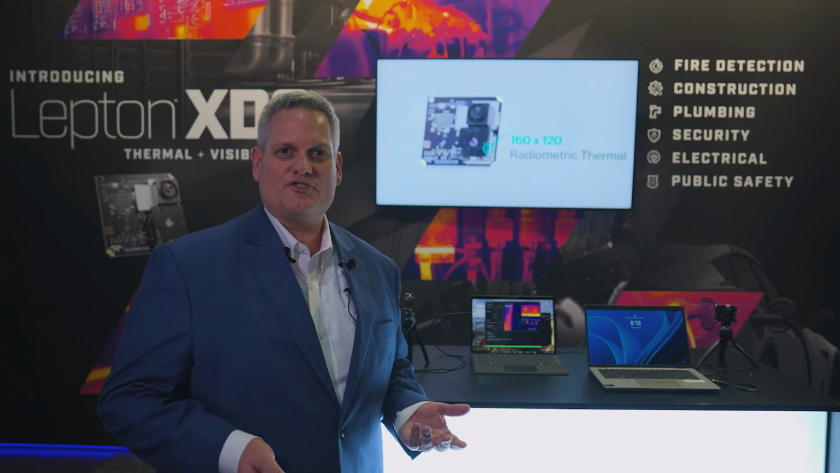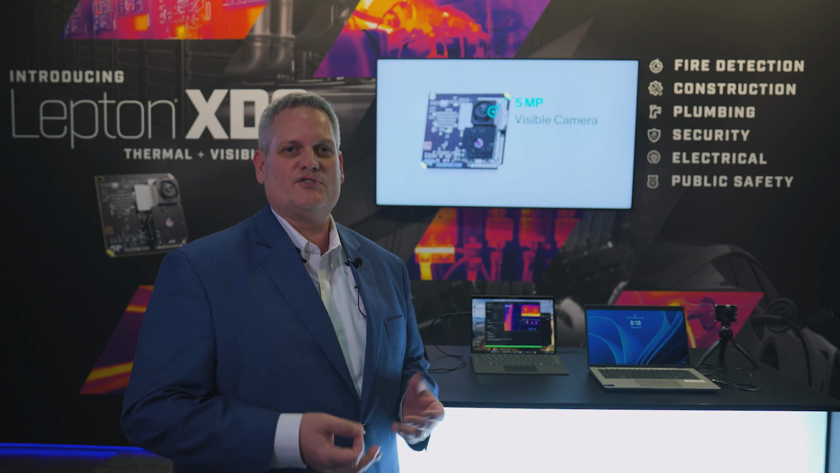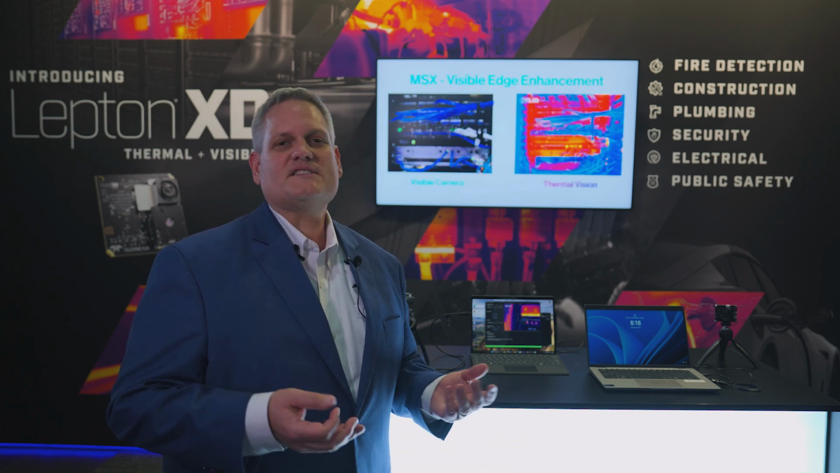The Lepton XDS incorporates FLIR's MSX technology and FLIR's VividIR technology for 640 by 480 output resolution using Prism ISP, easy integration, USB out, and fast time to market.